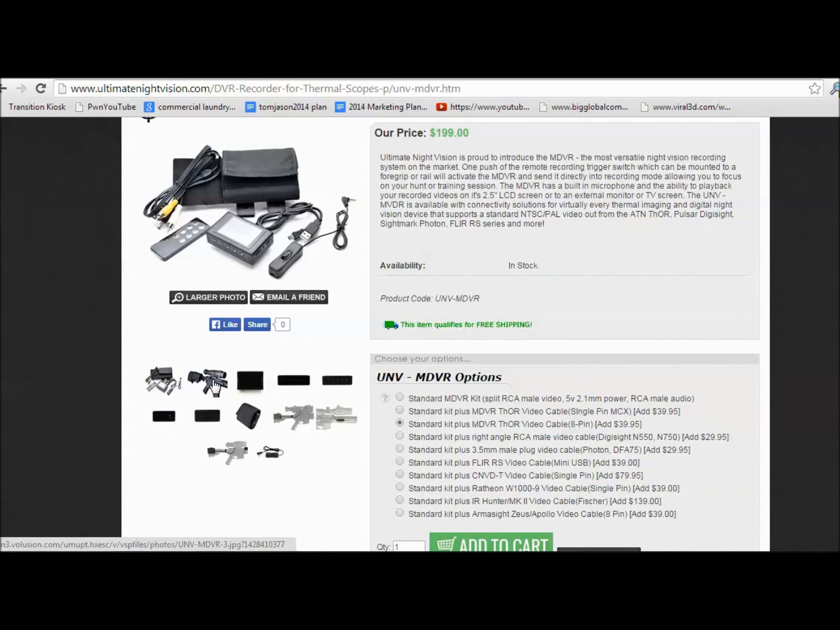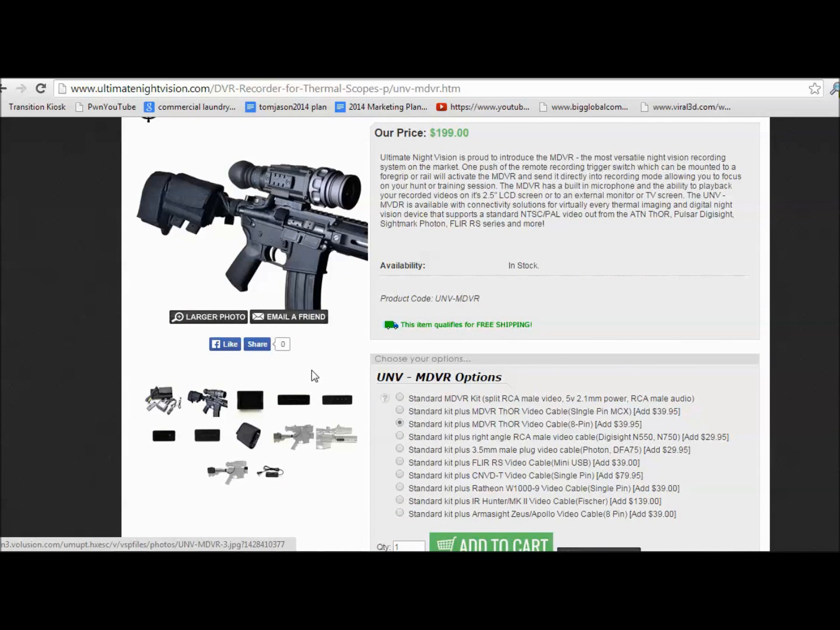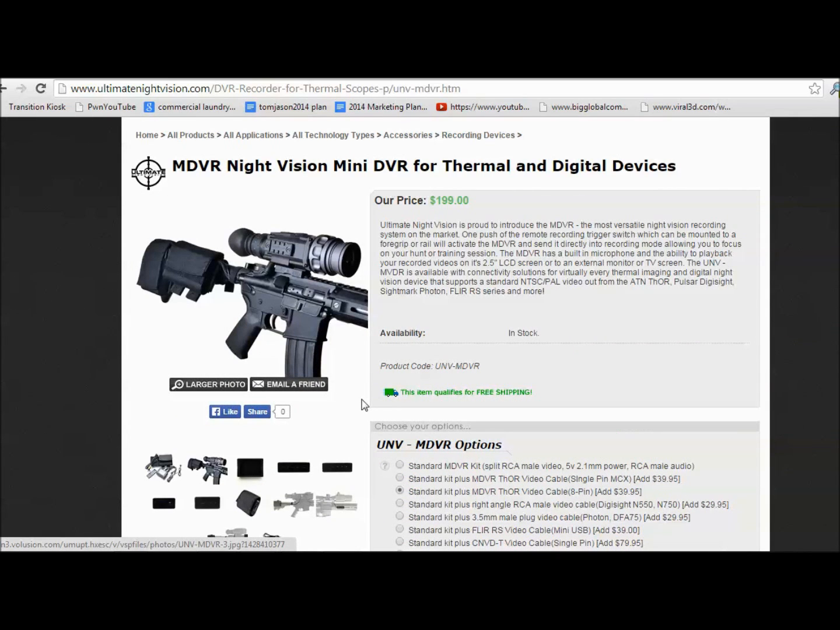So anyway, I've used it before with a rental from Ultimate Night Vision, which is a really good idea. If you're thinking at all about getting a thermal imaging device, then you can go to Ultimate Night Vision and rent it for a couple days and use the equipment. So this is expensive equipment, so renting it is a really good idea.